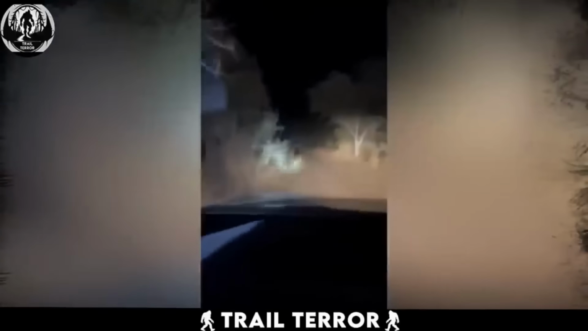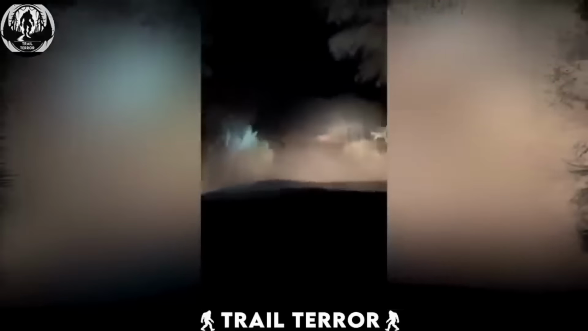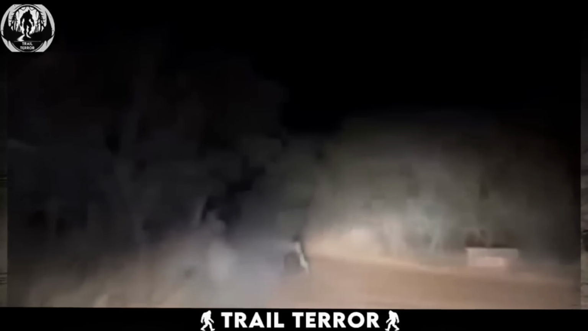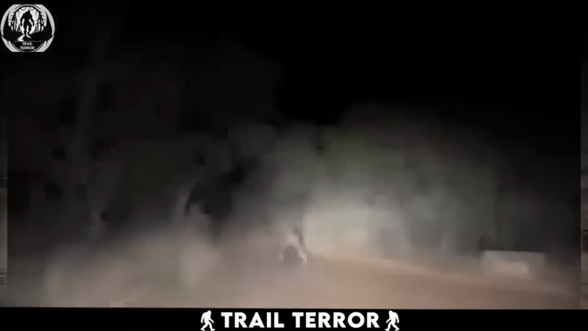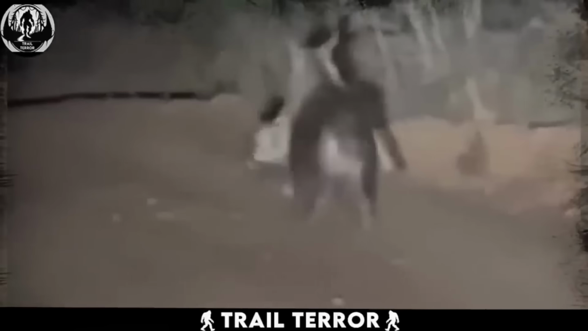This driver caught a strange sight in the middle of the road and had to film it. A strange-looking predator carrying away its slain prey. The only thing really clear in this video is the fact that whatever the animal is walking away, it is carrying the head of a zebra. Where does the rest of the prey lie, we wonder?